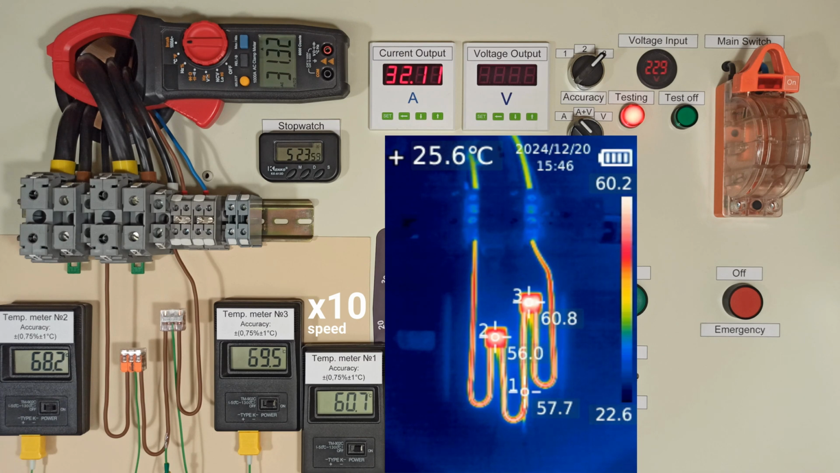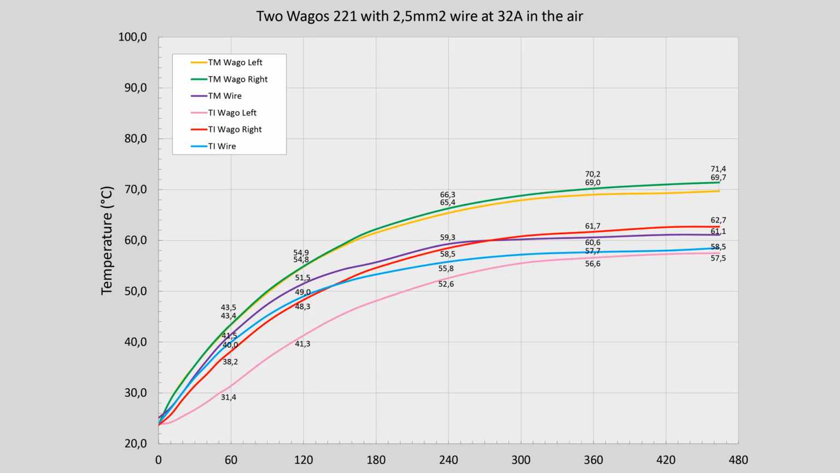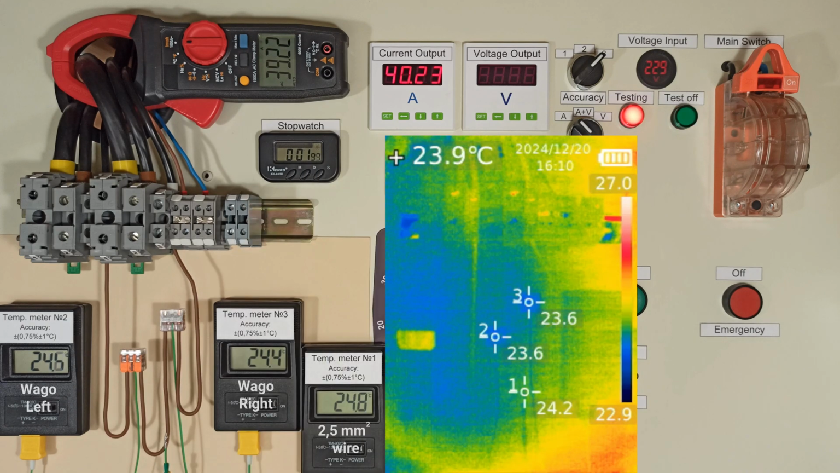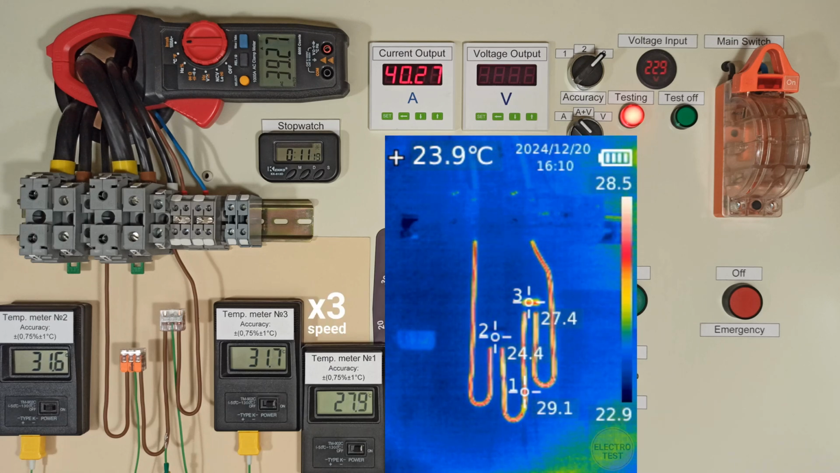After 5 minutes, the temperatures increase slowly. And I see that at 32 amps, all elements of the test circuit are performing well. Their temperatures are between 60 and 75 degrees. The last test will be at 40 amps. This is overcurrent for both the Wago and the 2.5 mm squared wire.